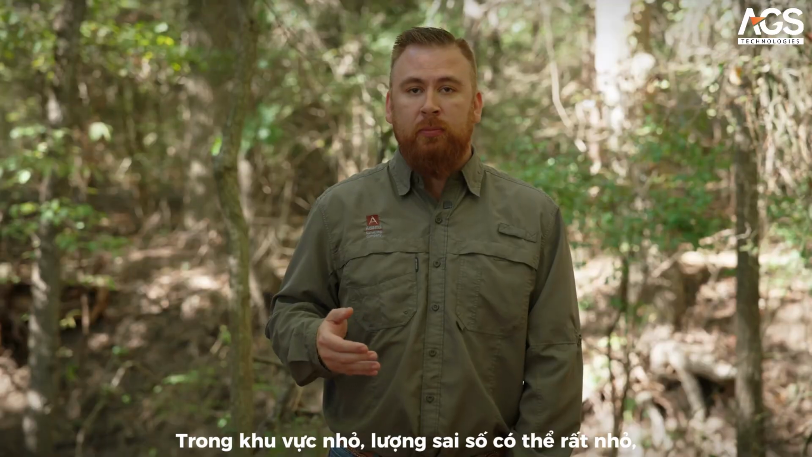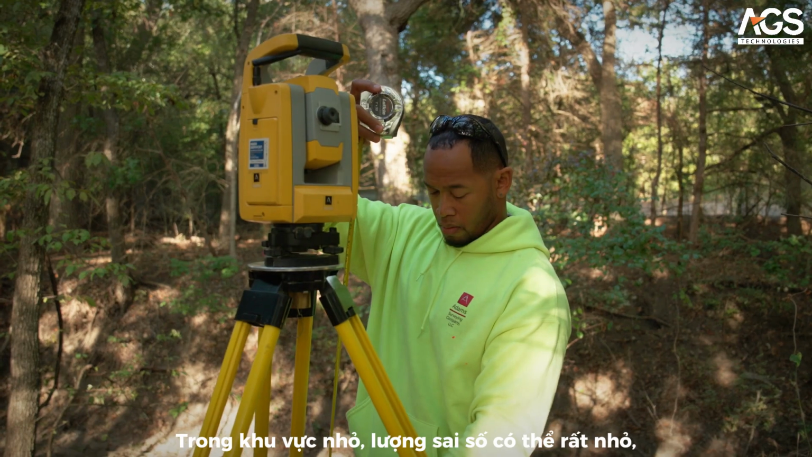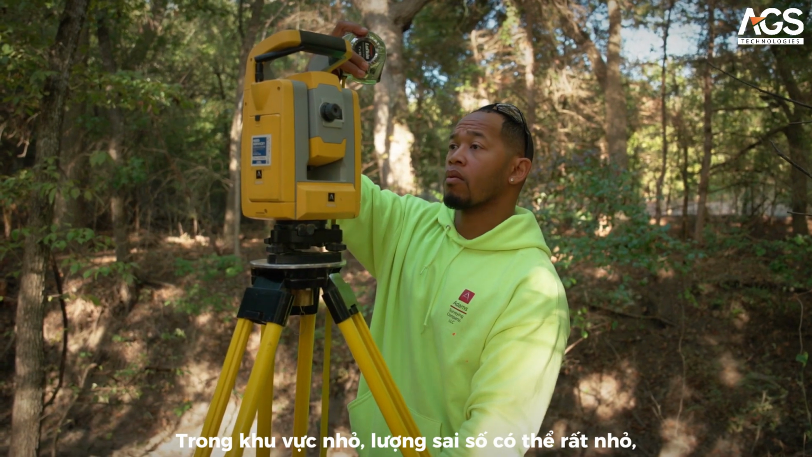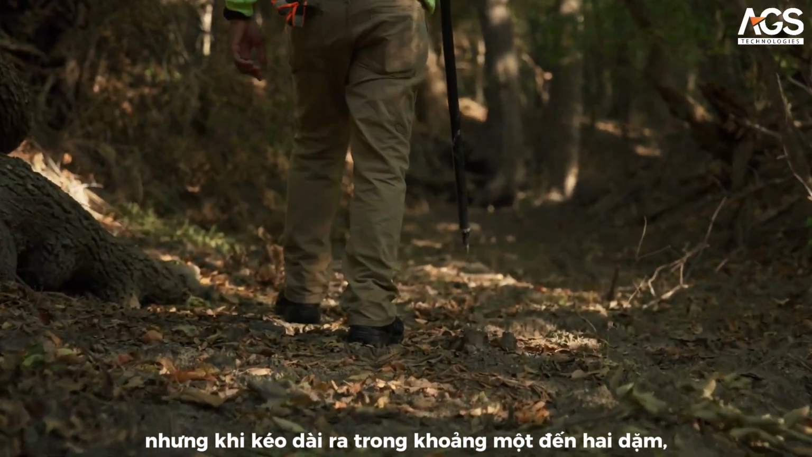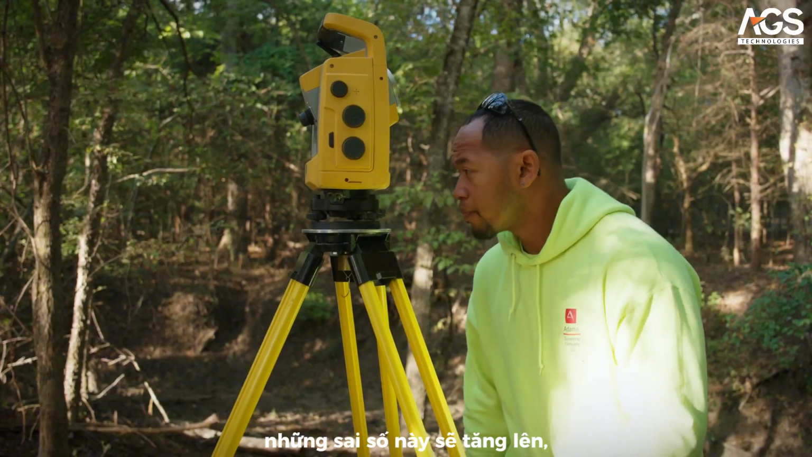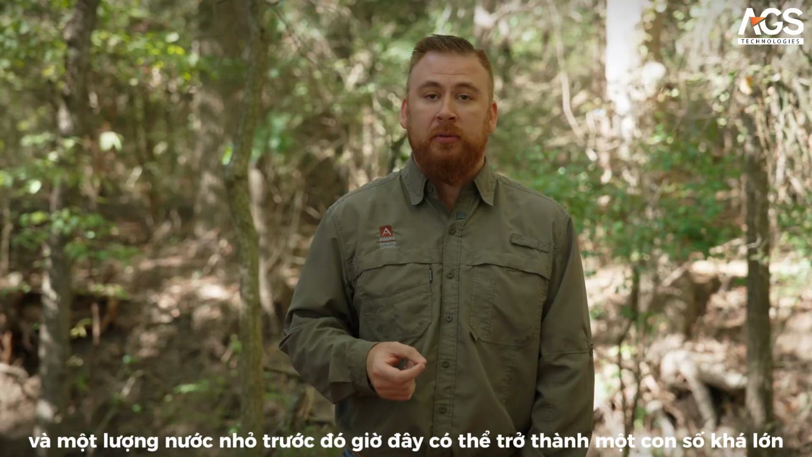Over the course of one small section, the amount of error in the data you have could be minimal, but you can stretch out over the course of a 1 mile long river, a 2 mile long river, and you start to compound that bit of information. And now a little bit of water becomes a lot of extra water.